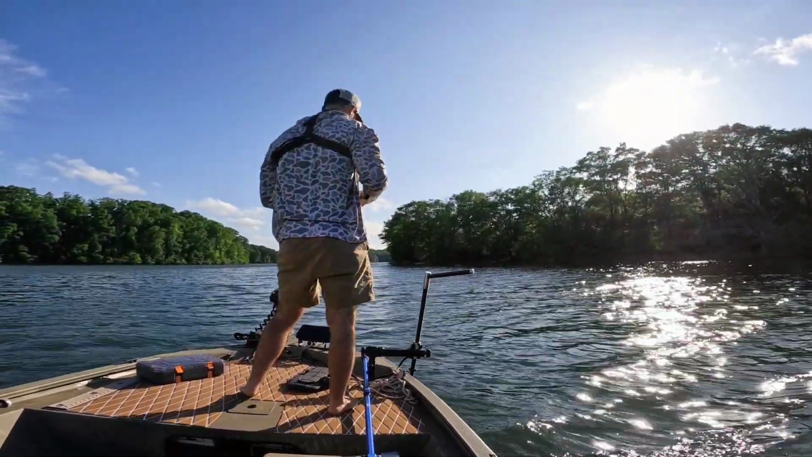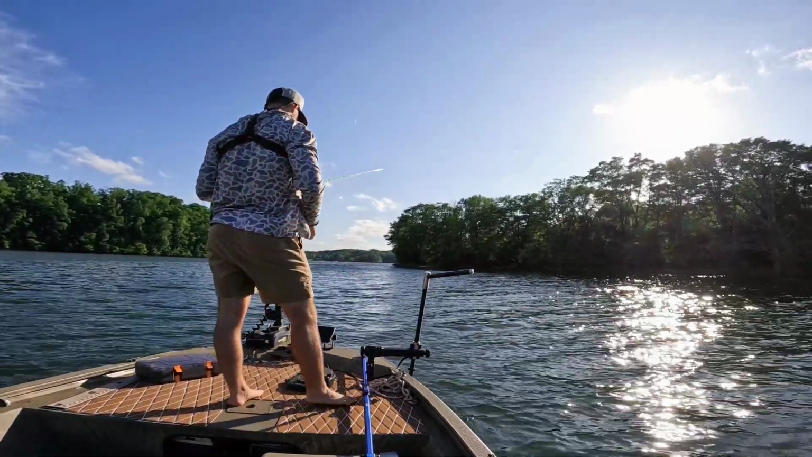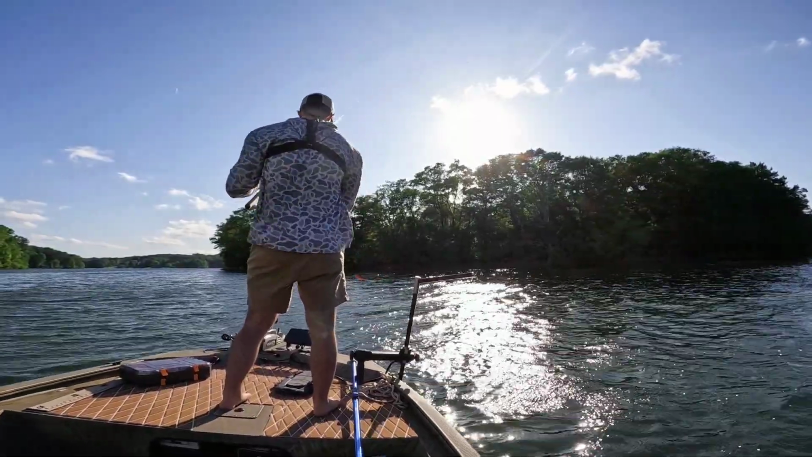Never seen this spot before. Looks pretty loaded. I caught one little bass off of it so far. See what else happens. Oh, I missed one.